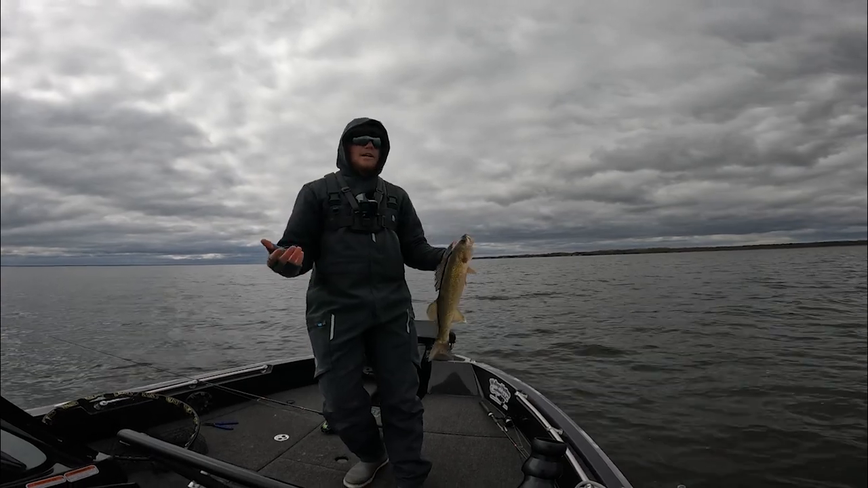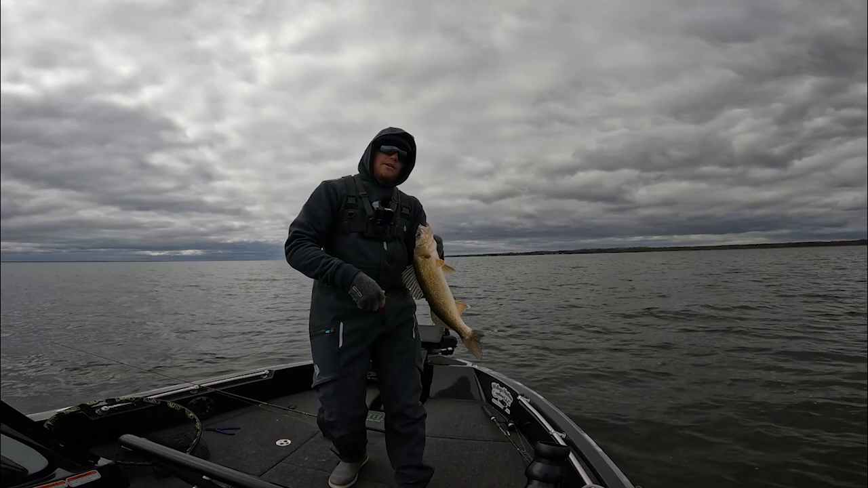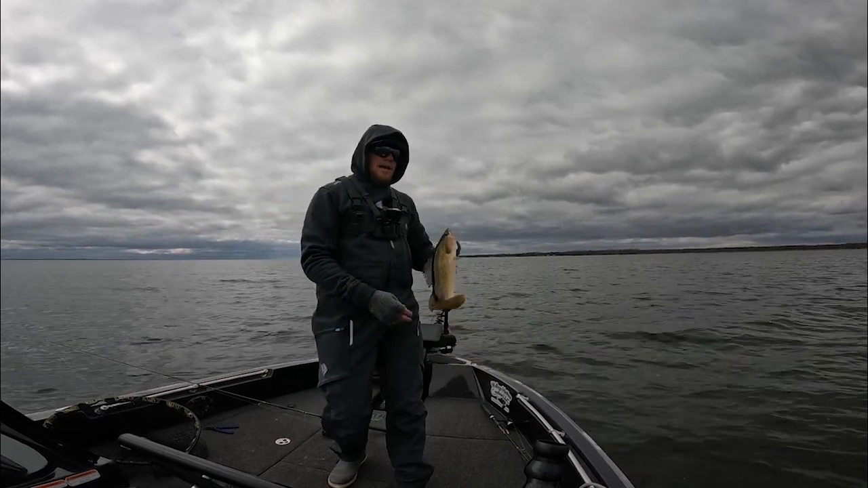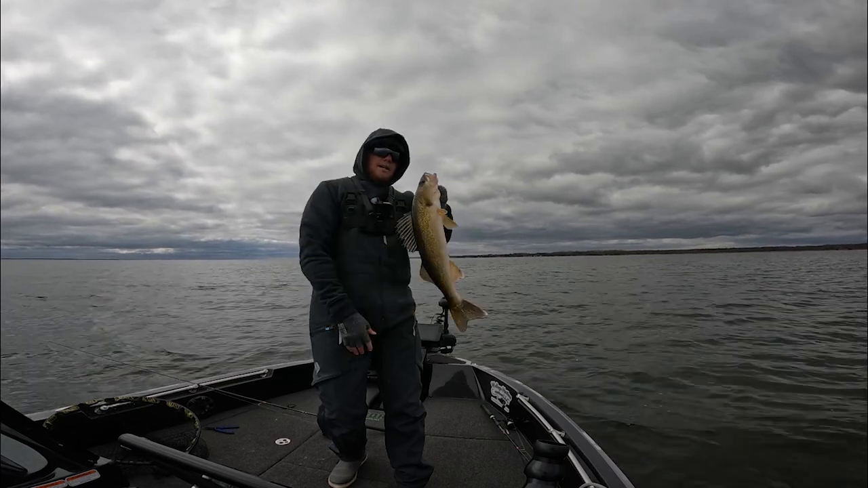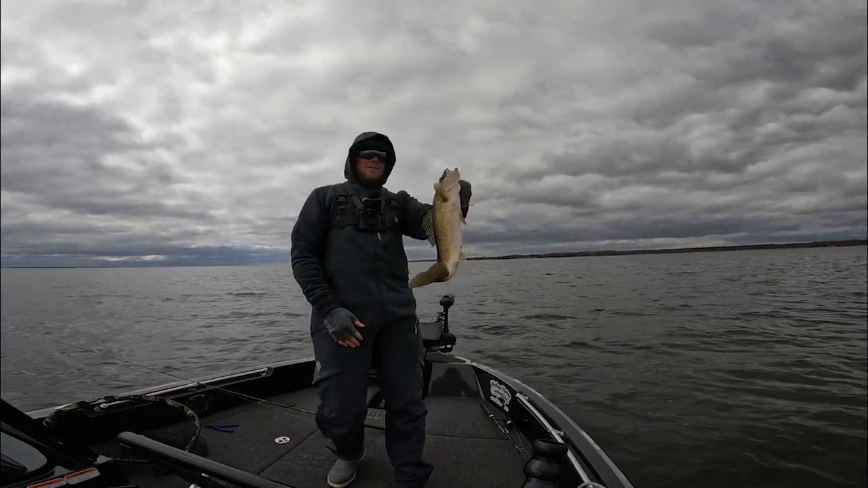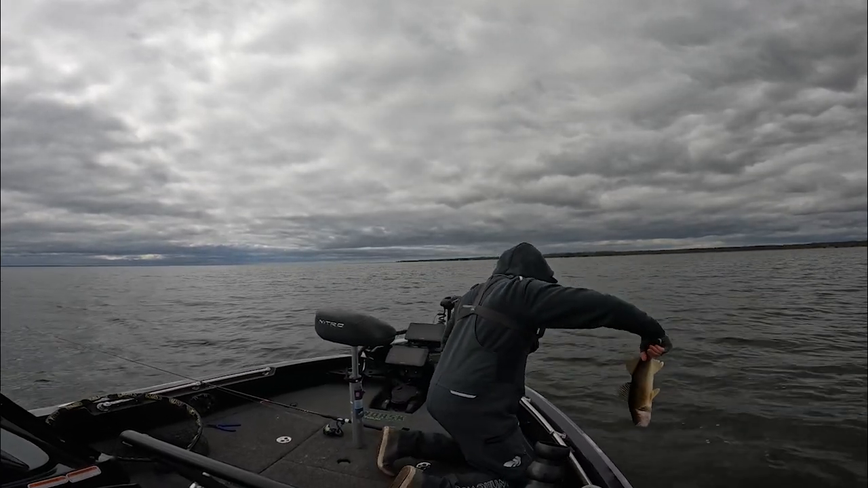Started working that hair jig. I ended up losing my hair jig on the screen just because I was kind of moving around. It was a weird angle and I was trying to get a better angle at them so I could see what was going on, and one of them must have just came out and smoked that hair jig. That's another good walleye if we were keeping fish, but we are not. We'll go ahead and get this guy back.